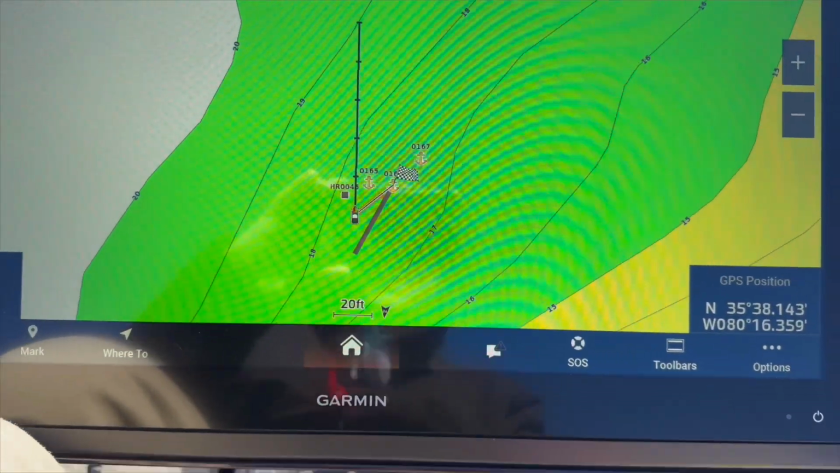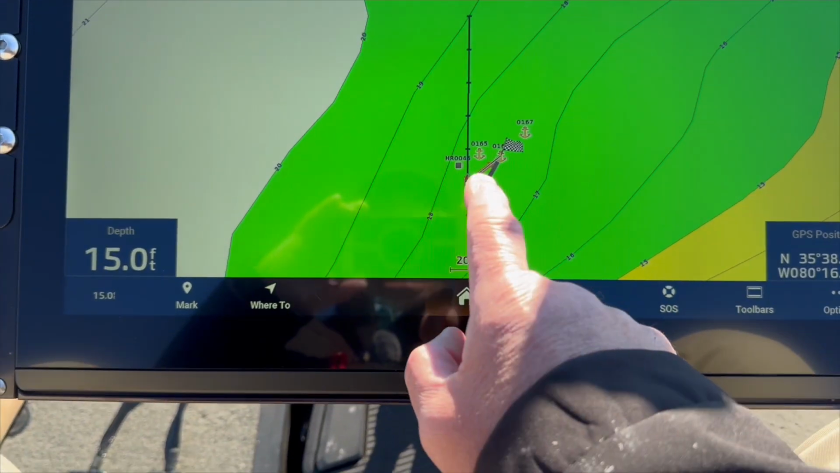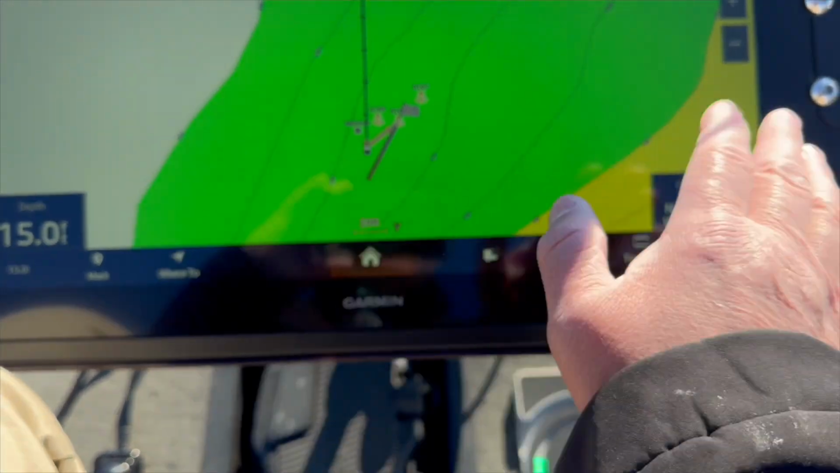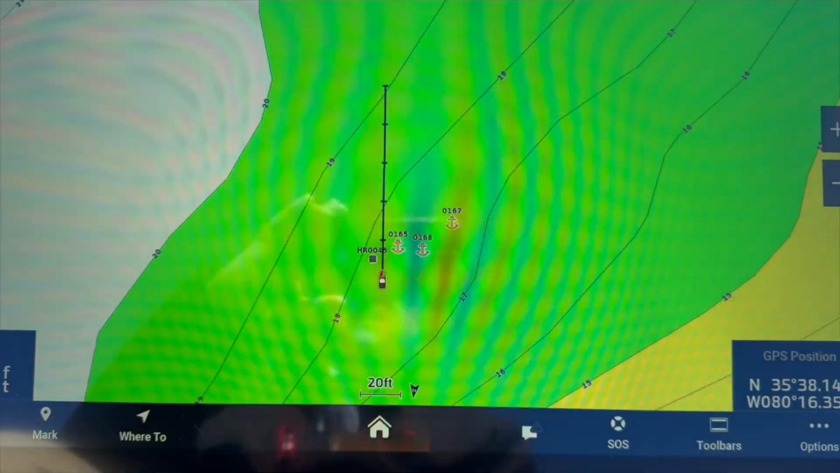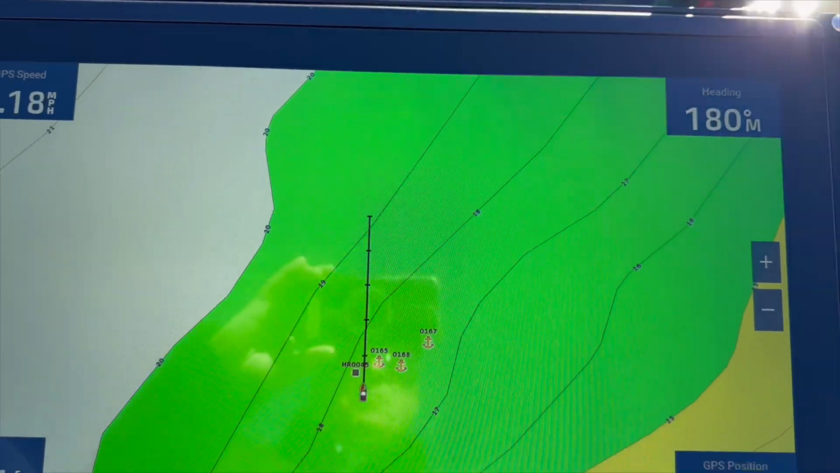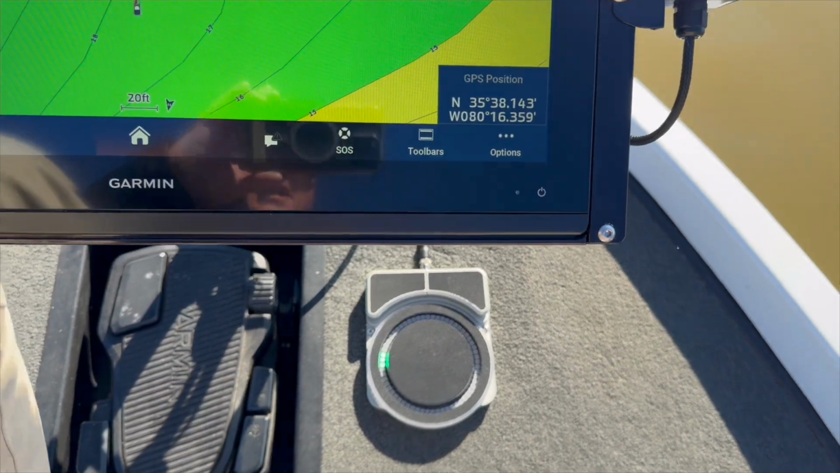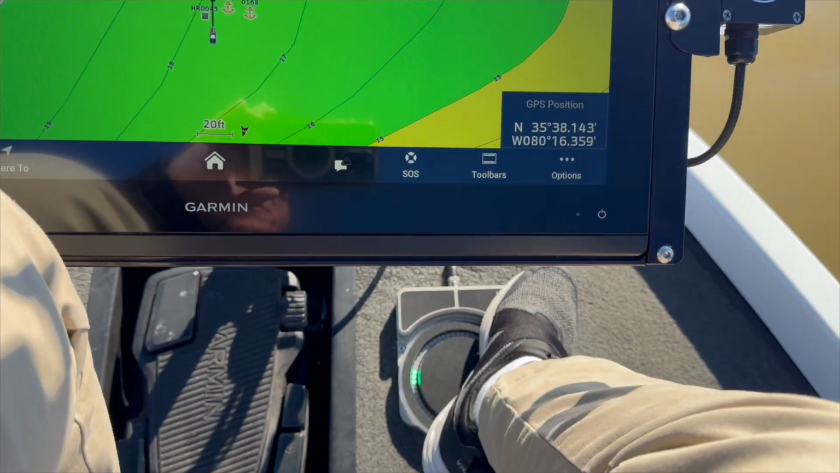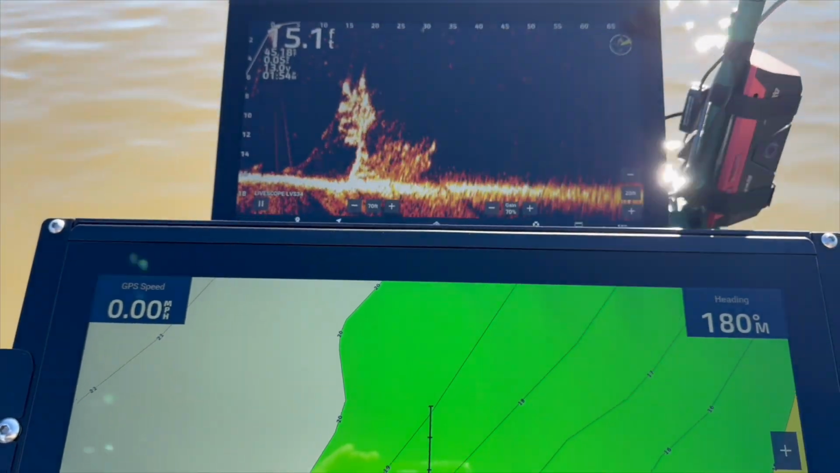So what I'm going to do is take the active waypoint off. You go up here, and I'm going to cancel it. So we don't have an active waypoint on the screen, right? We're in manual mode. I'm going to go back into waypoint mode. It remembered the last waypoint that we were on.